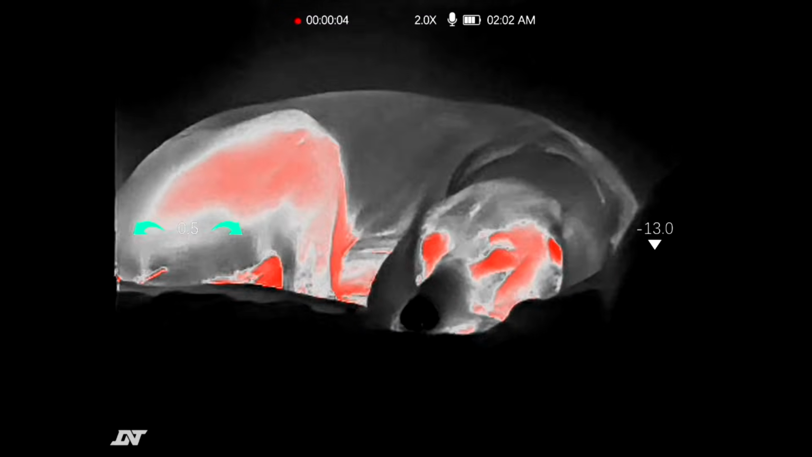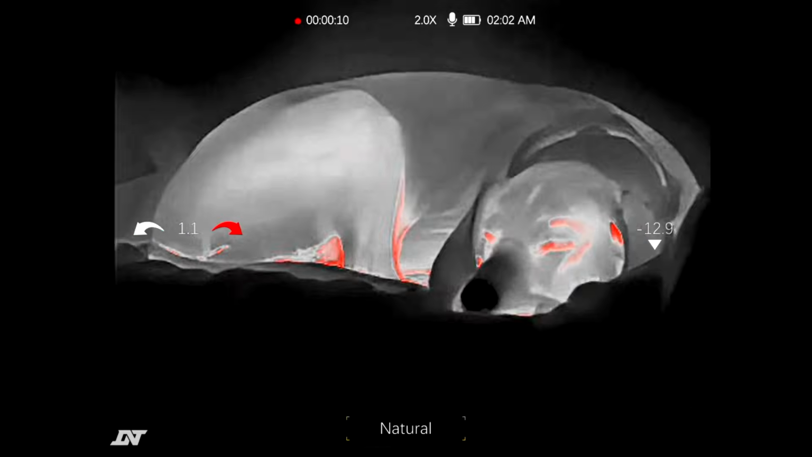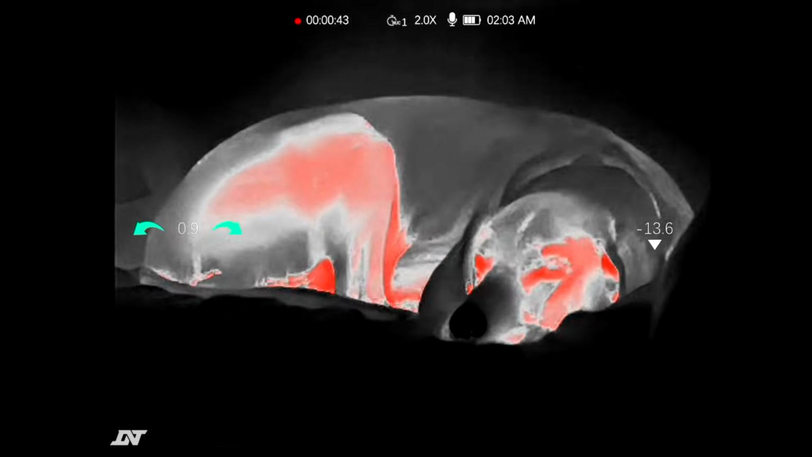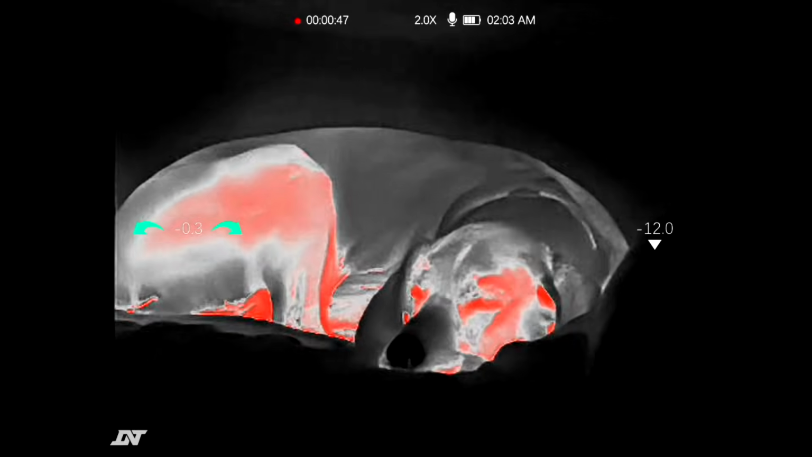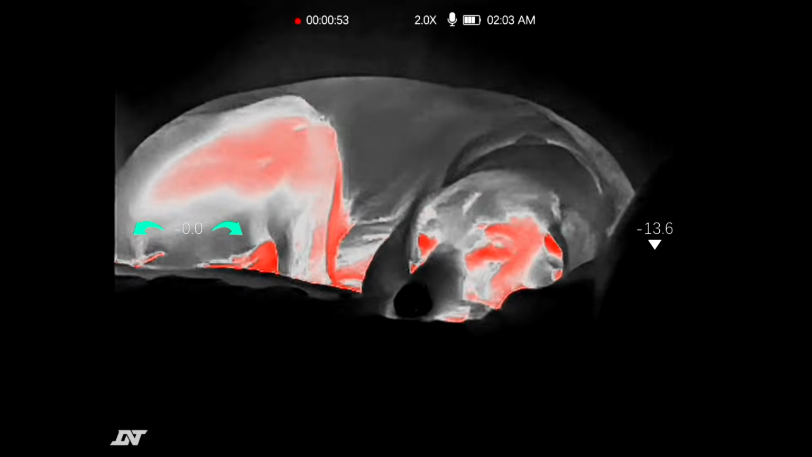There are 3 other modes inside of this, and that is the highlight mode and the natural. That's really what I use the most. And then this is their enhanced mode, and I didn't use this because I was using clip-on mode. I really wasn't doing a lot of zooming, but when you're zoomed in, this can give you a higher resolution.